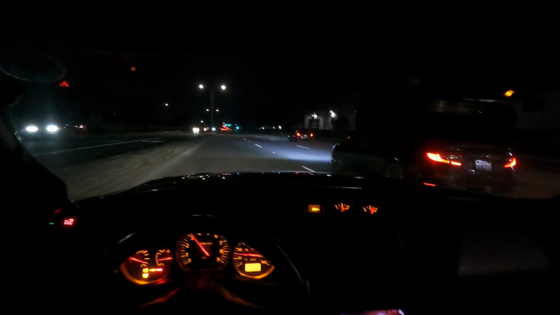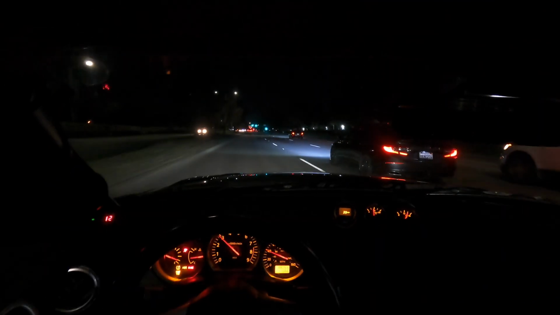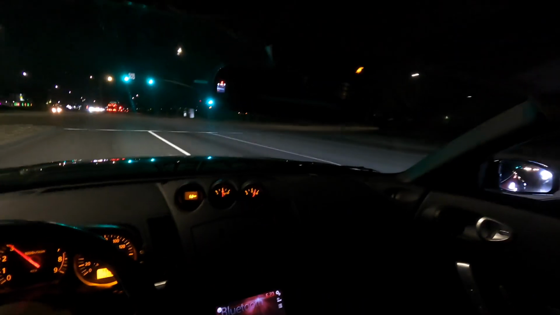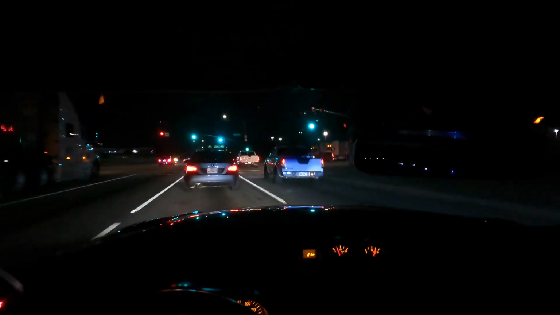Sheesh, got the Honda boys out. Bro, don't tell me you're trying to race me too. Look, he's squatting. The car's squatting. What the fuck? Why is everybody confusing me for a freaking stock 350Z today, bro? Should have brought the Q50 today. I could have faded all these dudes.